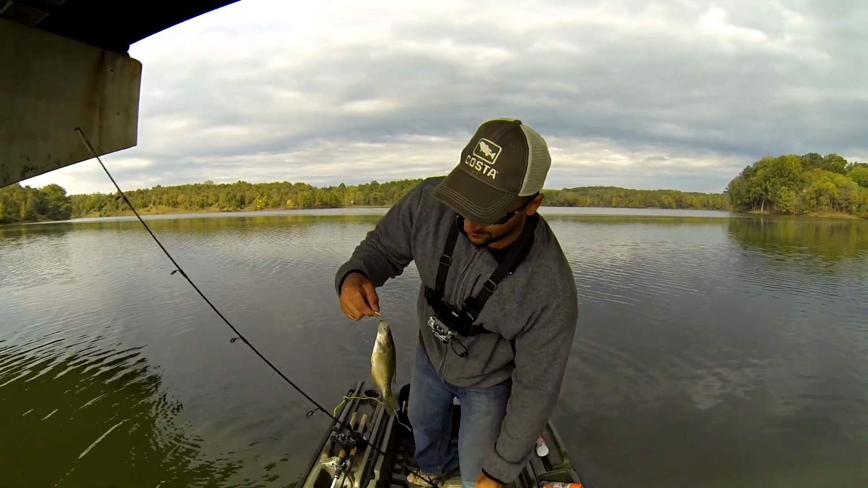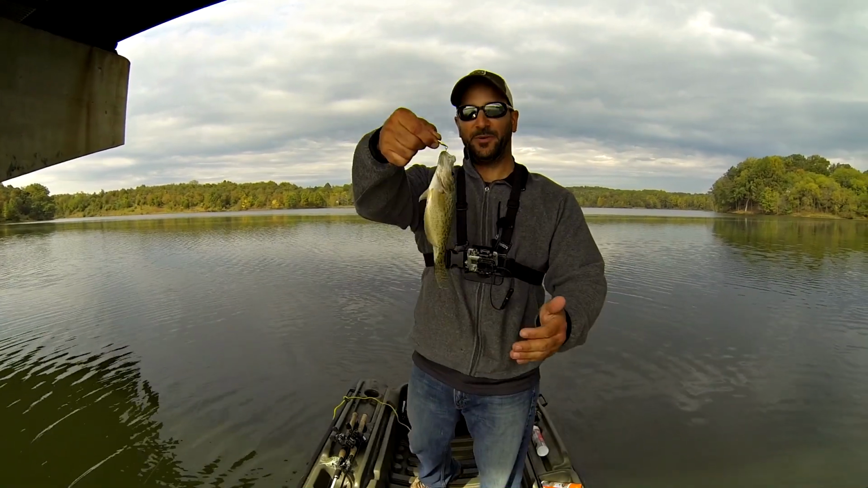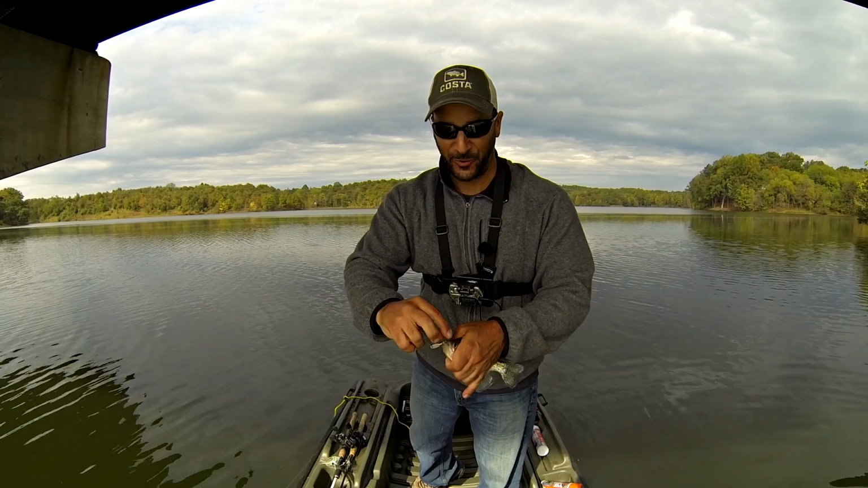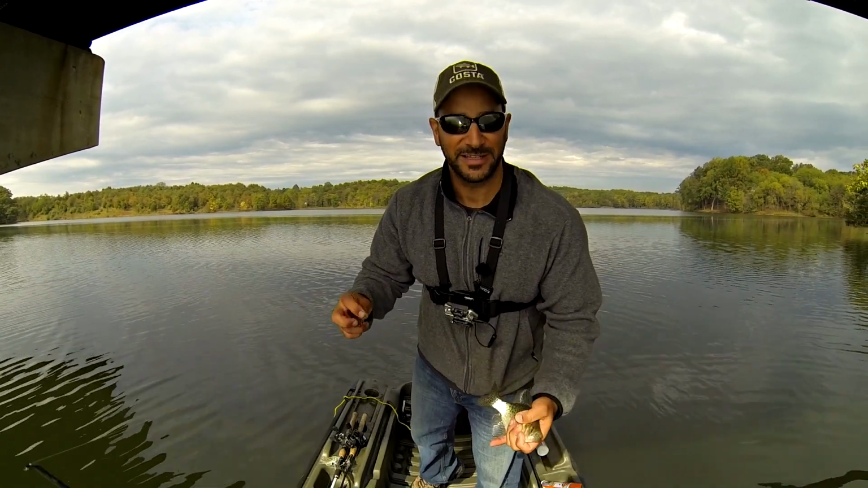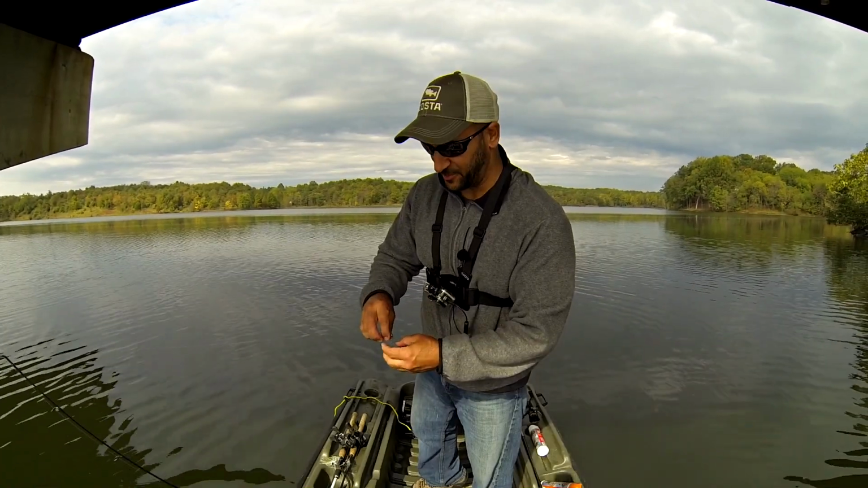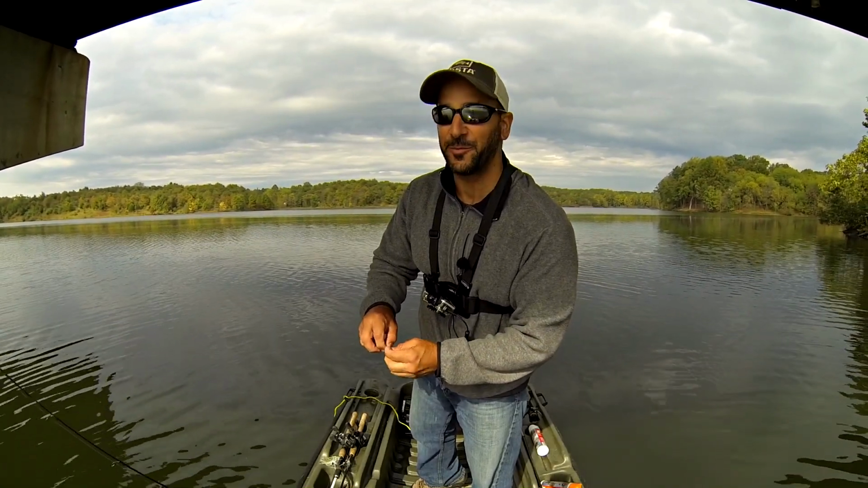I'm struggling with the idea of keeping a couple about that size, but I know after that one I kept that there's a few bigger ones down there, so I'm just going to keep going through them. It's literally every drop, guys, so I'm definitely not going to be showing you every one I catch, but hopefully a couple big ones, so hang in there.